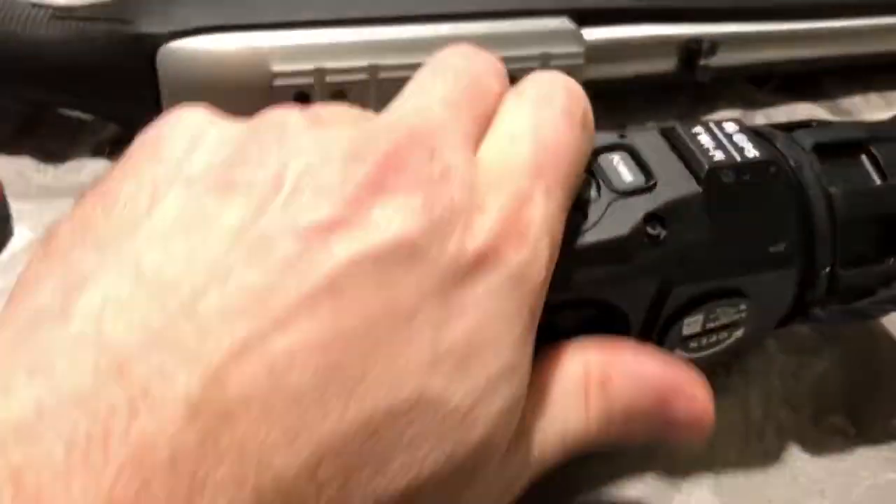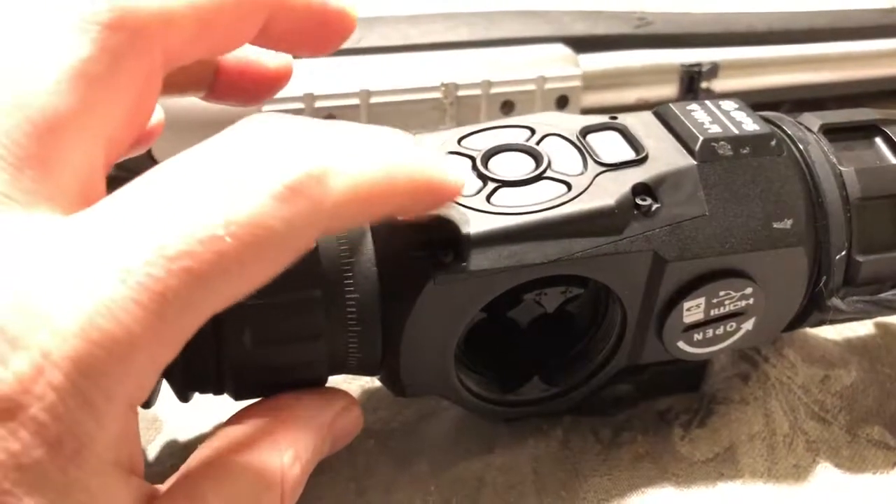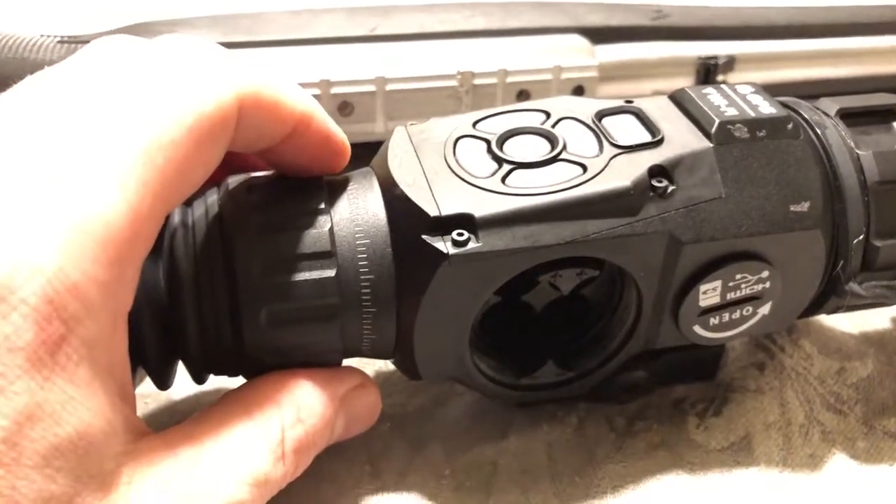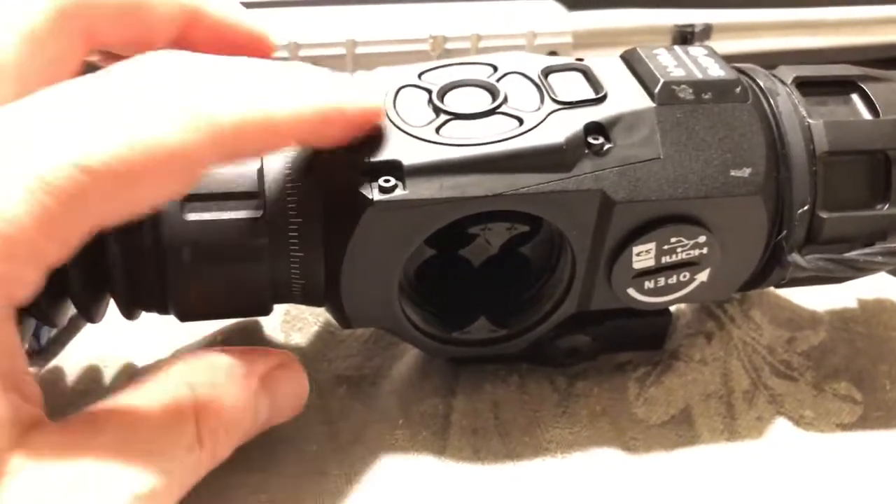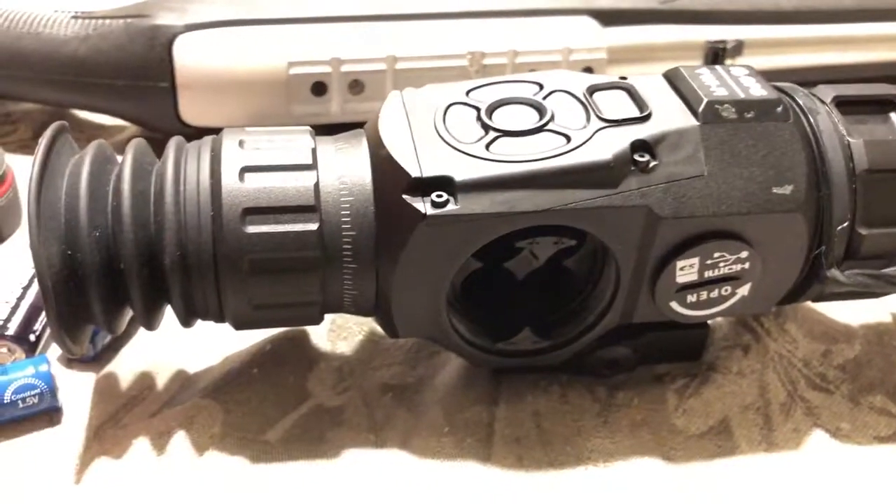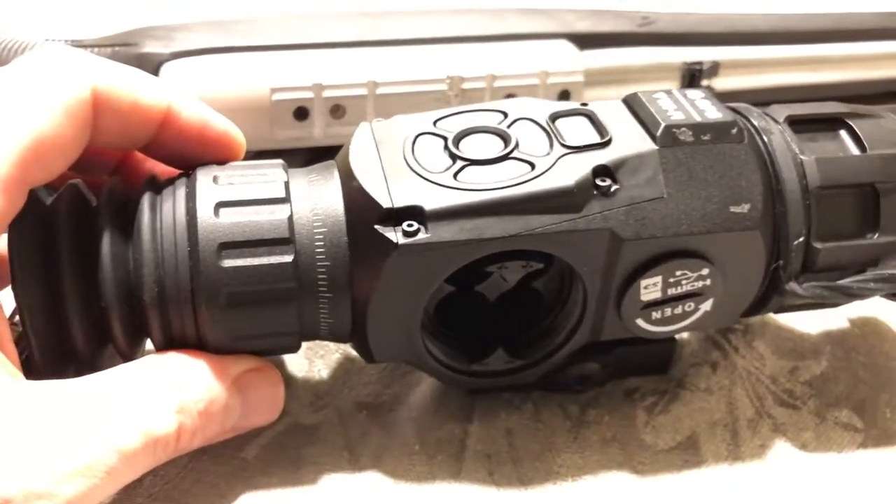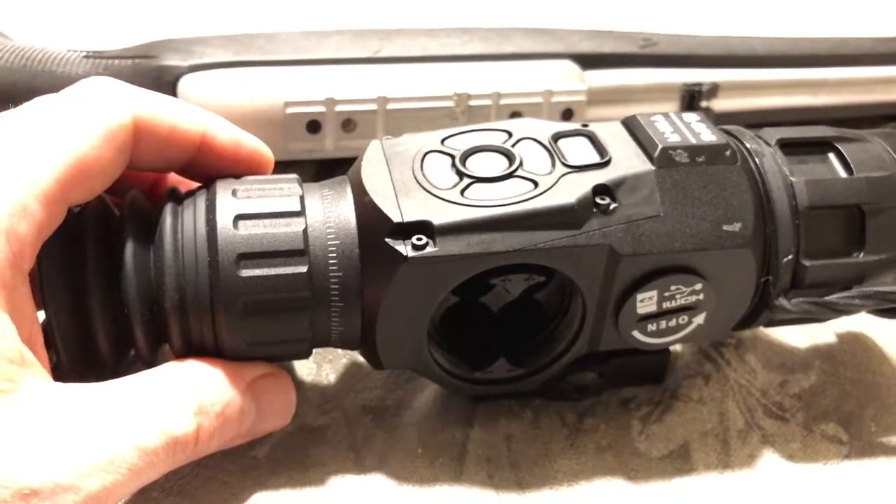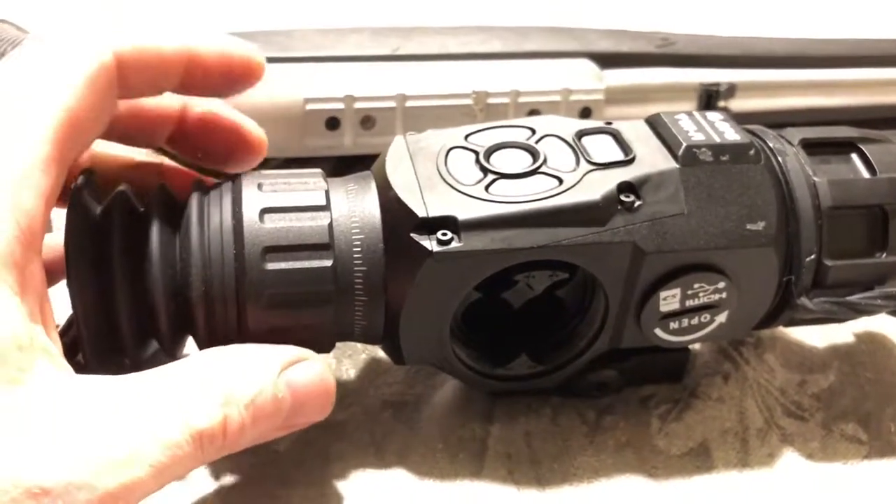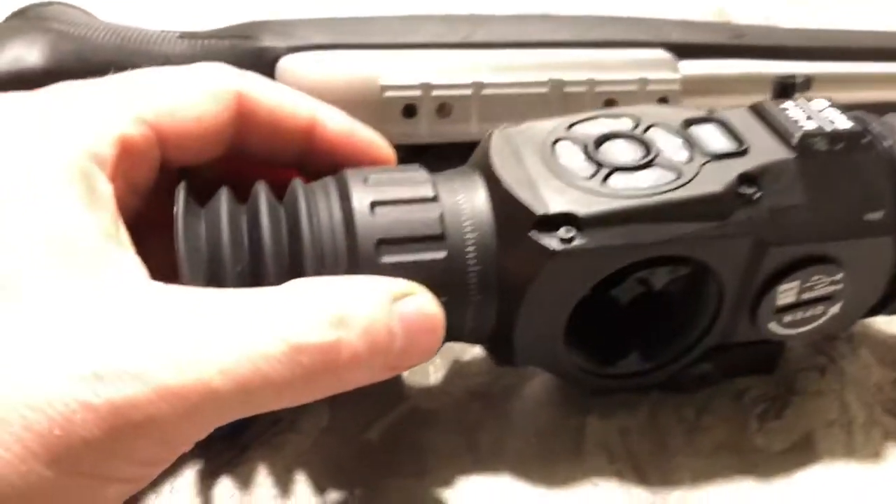Very, very nice. But when you're holding this in your hand, if your hand is warm, I believe the heat is transferring into the chassis. The chassis is a heat sink for the unit and can cause a little bit of temperature overcompensation. So if you're holding this as a monocular, you want to make sure you have the temperature set up correctly by re-nuking it several times. When you're holding it in your hands, I do find this moves very, very easily.